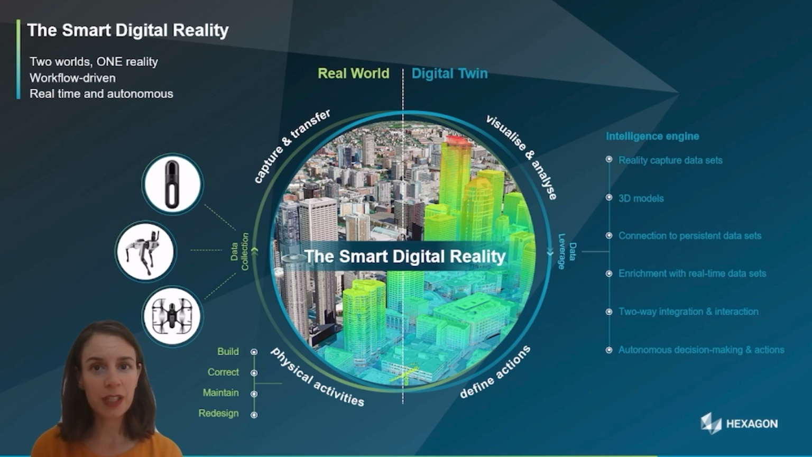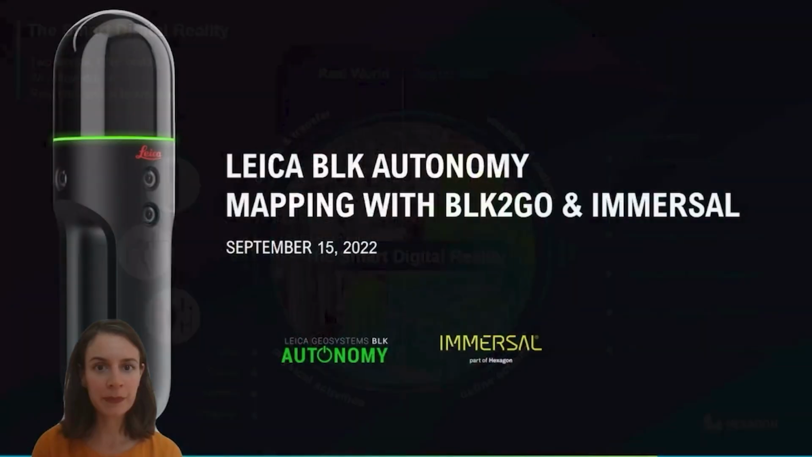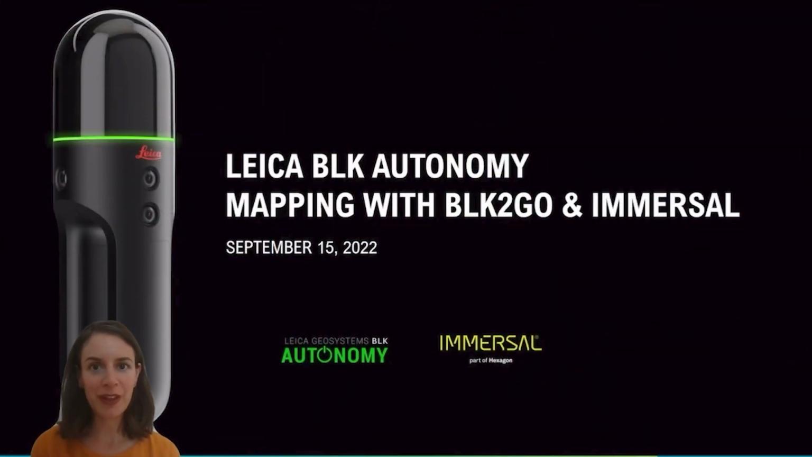This is a quite condensed introduction of what we do at Hexagon, and it doesn't cover everything, but it helps to give a bit of the context of what the webinar today is about. So today, my colleague Matthew will present the BLK2GO in detail, and then Antti will guide us through the BLK2GO in Immersal, which is the augmented reality technology that helps to merge the physical and the digital world. I hand it over to you, Matthew.